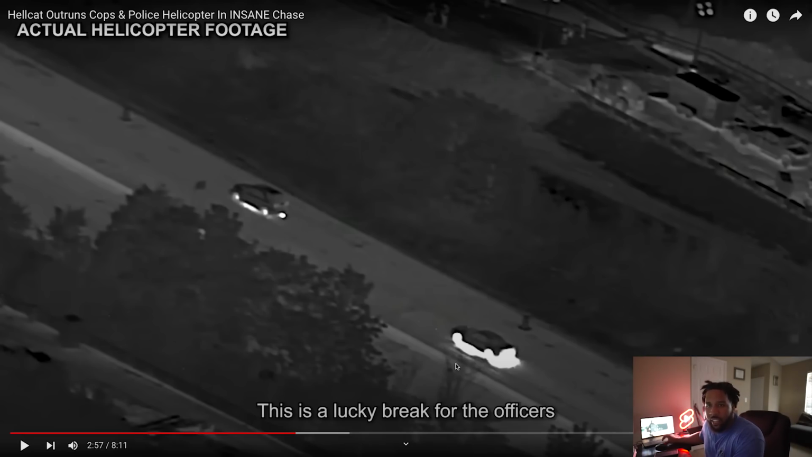Infrared technology. Infrared cameras, sensors, sense heat. The human eye cannot detect infrared waves, but an infrared specific sensor or camera can. It detects it and displays it as a heat signature. We got the hottest damn cars in America. Trust me when I say that.